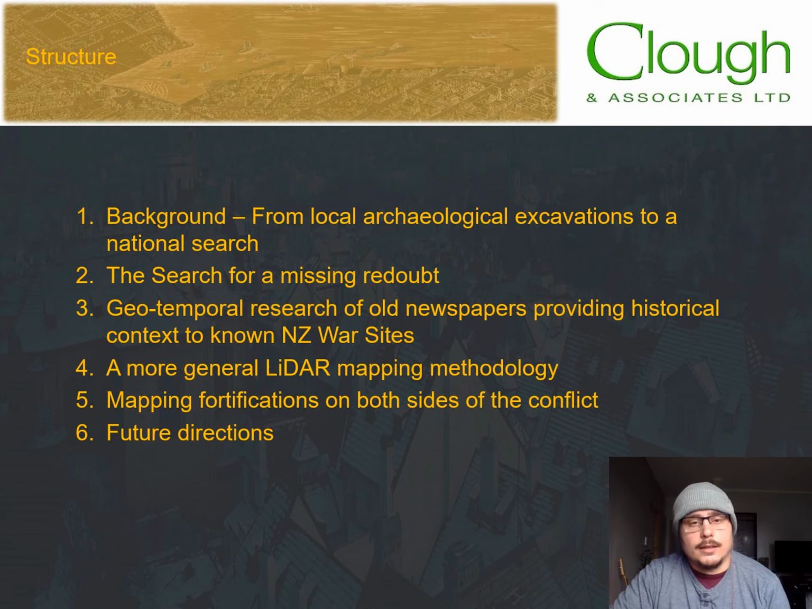As you can see here, this is the structure of the talk. First, we dive into previous research and what we know about the fortifications on both sides of the conflict. Second, we discuss what stimulated this research, specifically trying to find a missing redoubt. Third, we dive into the old newspapers to give some historical context for the features being mapped. Then we move into the LiDAR methodology itself, some of the problems that we needed to iron out, and the template composite that we are moving towards, accumulating in a 3D reconstruction.